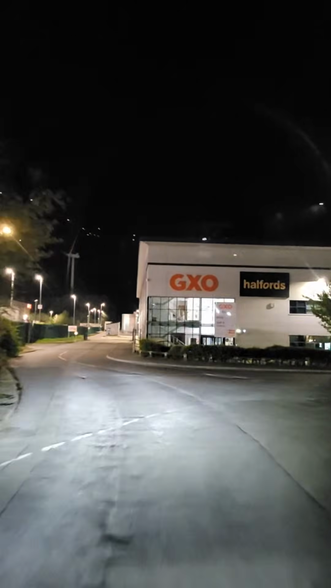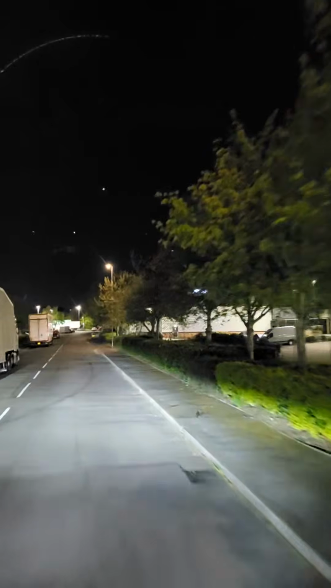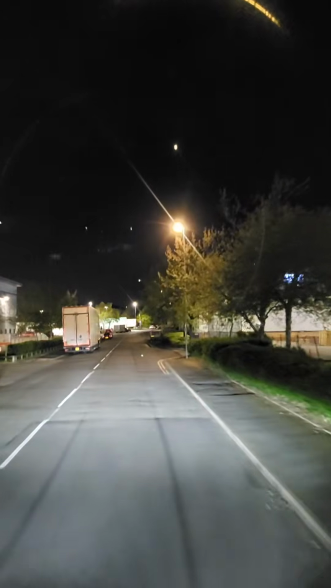So this is like an industrial area, and you've got quite a few warehouses and depots around. As a traffic officer, waiting to pull someone over, some unlucky driver.